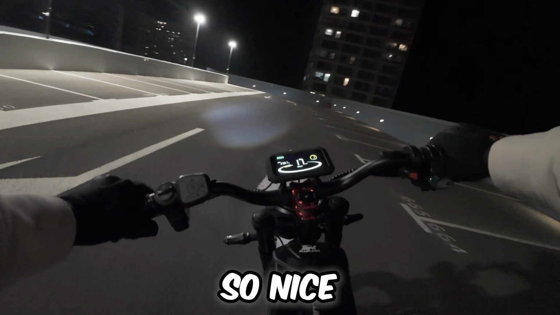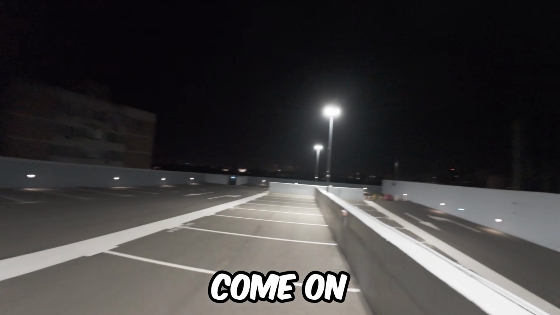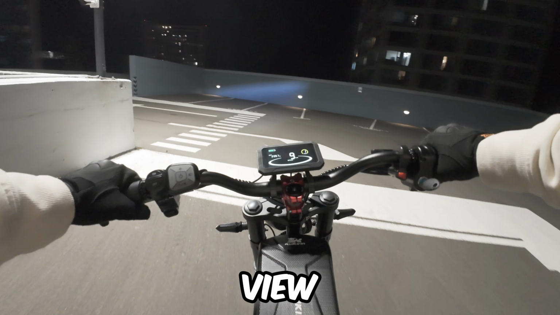Man, the view is so nice. This parking lot is just awesome. I mean, just look at this place. Come on. You can see the entire town. Now it's kind of dark and you can't see anything. But man, this is so beautiful. Let's try to have a better view.